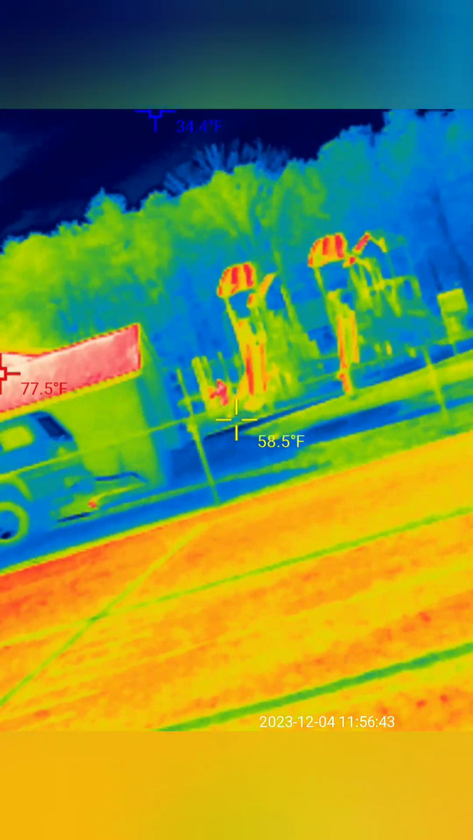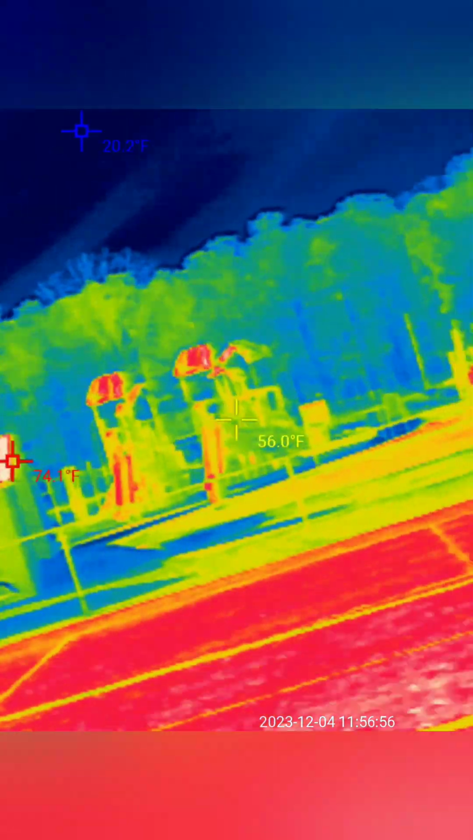Damn, there's somebody all the way back there. How far back is that? That's crazy. This thing really shines during the day too. I gotta say, I'd only be using thermal at night, but those people are easily 300, 400 yards away. That person was a little bit closer. Pretty crazy stuff. Pretty impressed.